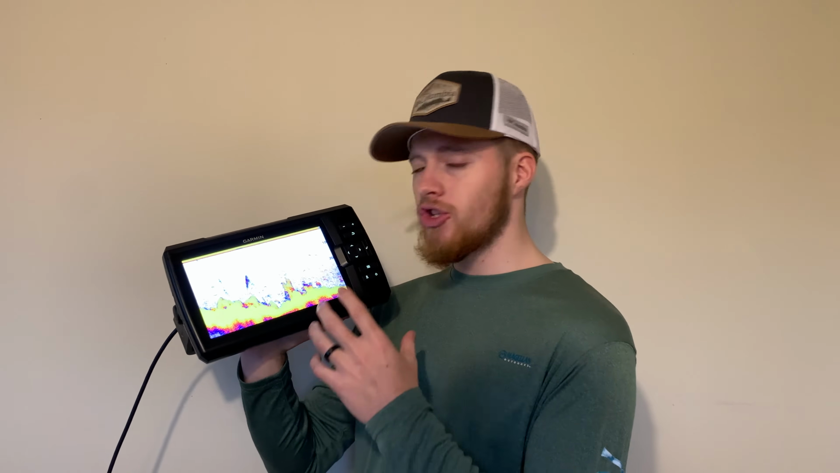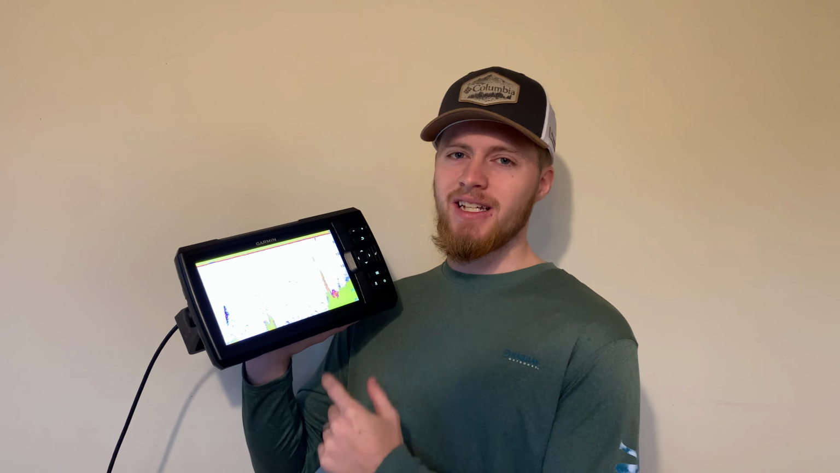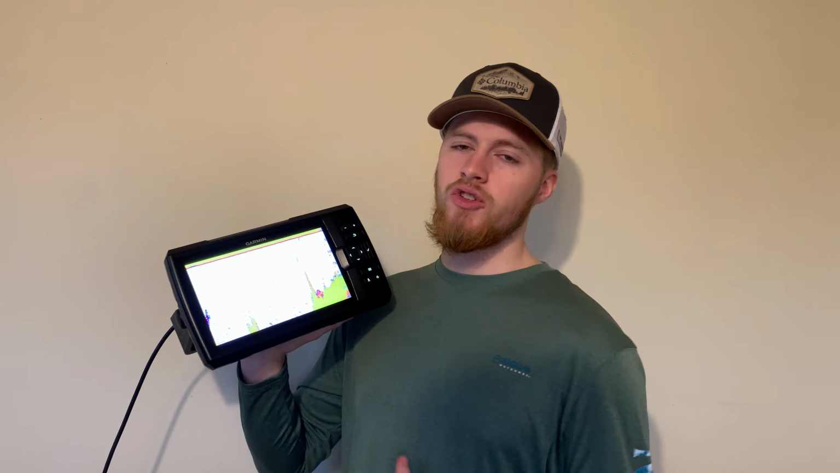Today we're going to be looking at the Garmin Striker Vivid 9 SV traditional sonar. I'm going to be diving into the settings and all the different things you can change to make this look exactly how you want it to look. That being said, I'm not going to tell you how to set up your own sonar. I'm going to let you decide how to do that, but I am going to dive into all the different options and how much we can change this traditional sonar. So let's get into it.